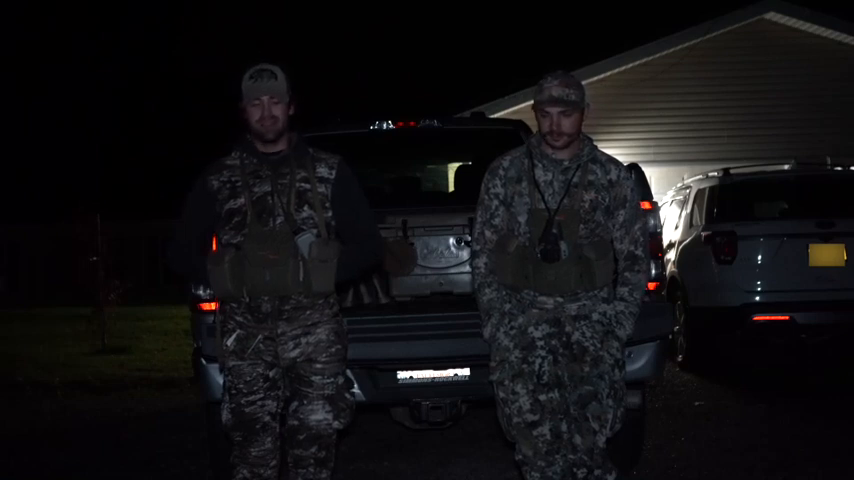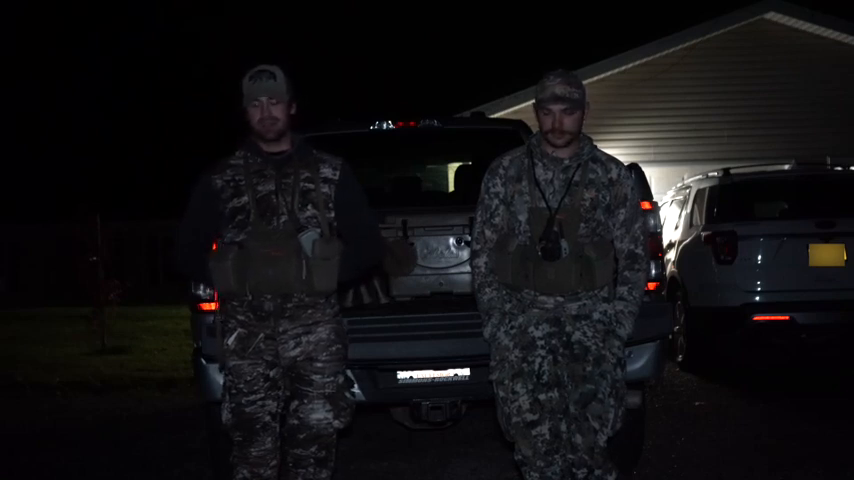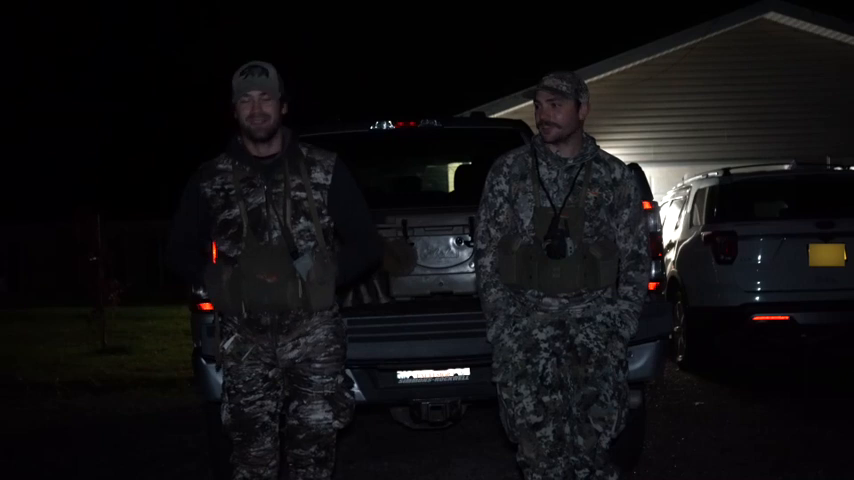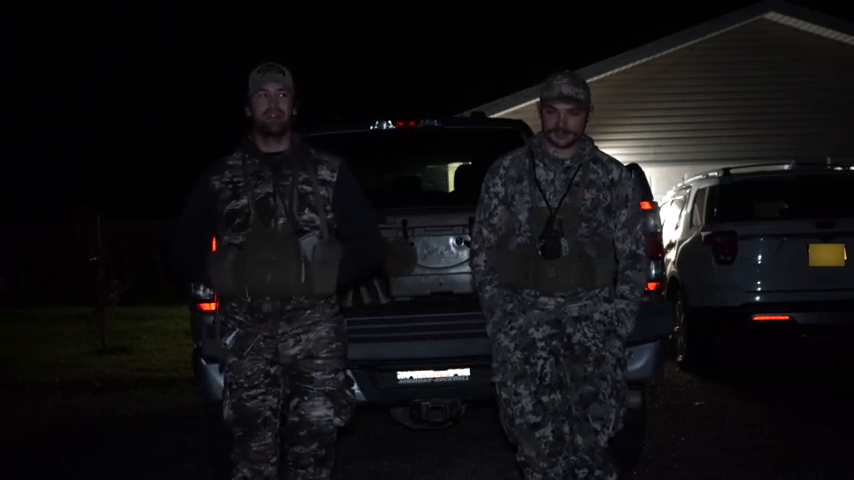We hit it. It started taking off. We're like, no way. Well, Brad felt really good about his shot. I felt pretty good on my shot. Like, no way this thing's running. And sure enough, we're about what, 30 yards in? Yeah, it only went about 30 yards in the field. Didn't even make it to the bushes. Yeah, big old hole in her.